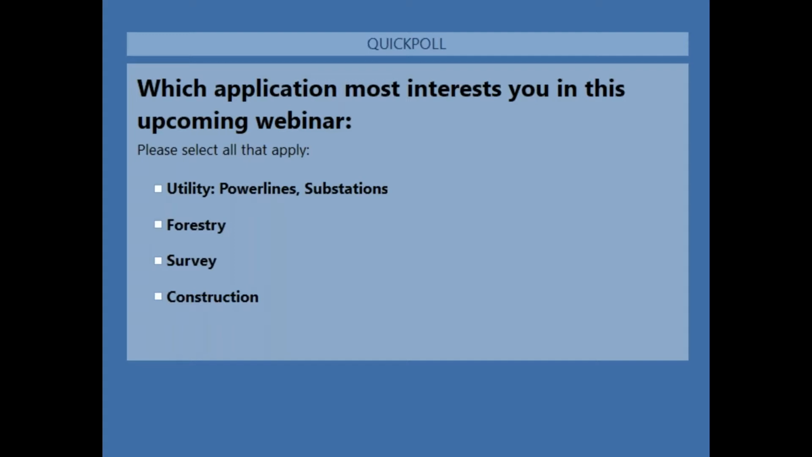All right, at 87% voting participation, the results are 79% are interested in survey, 26% are interested in utility and power lines and substations, and 19% are interested in forestry up until this point.